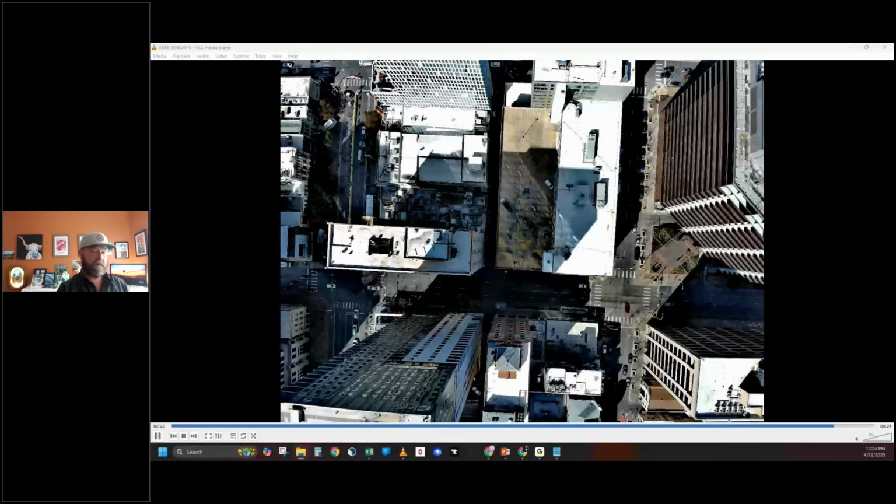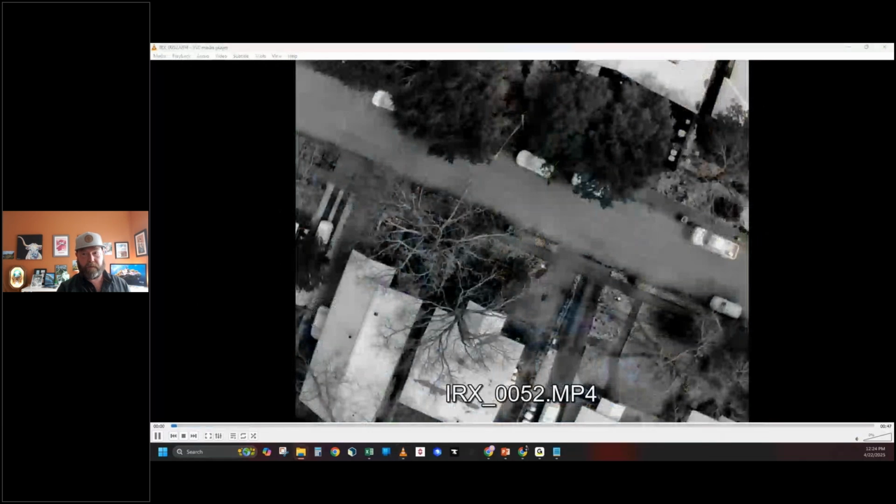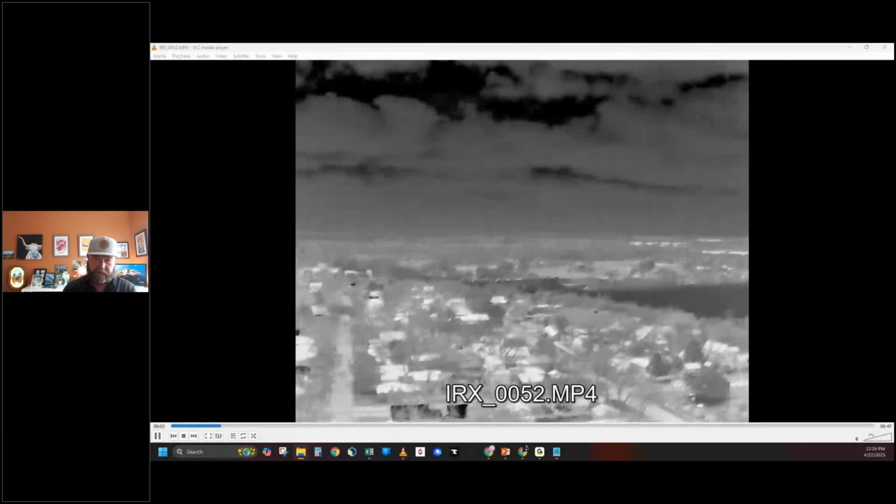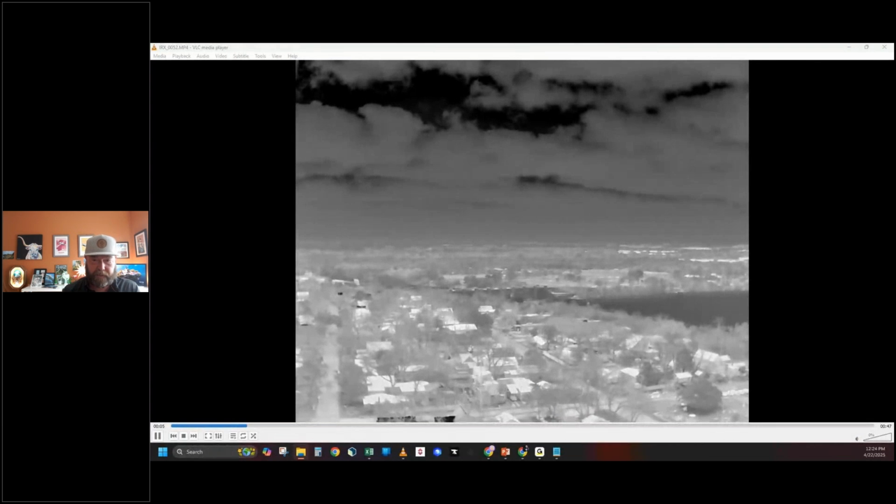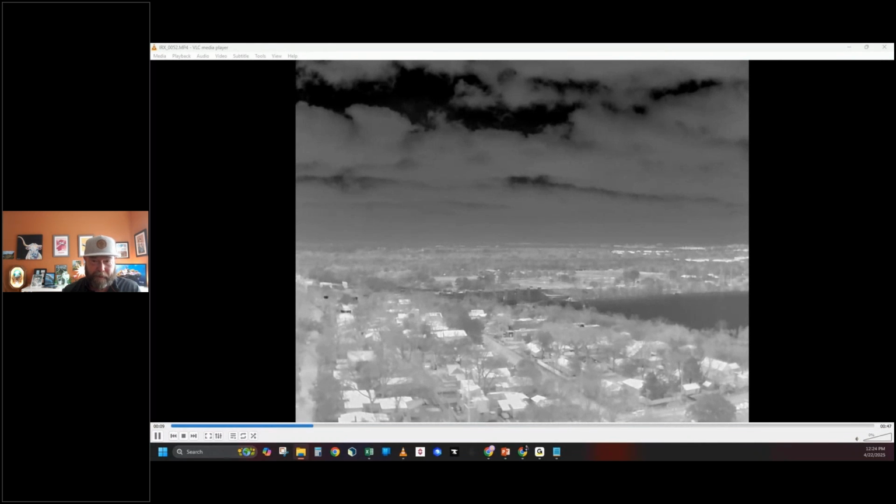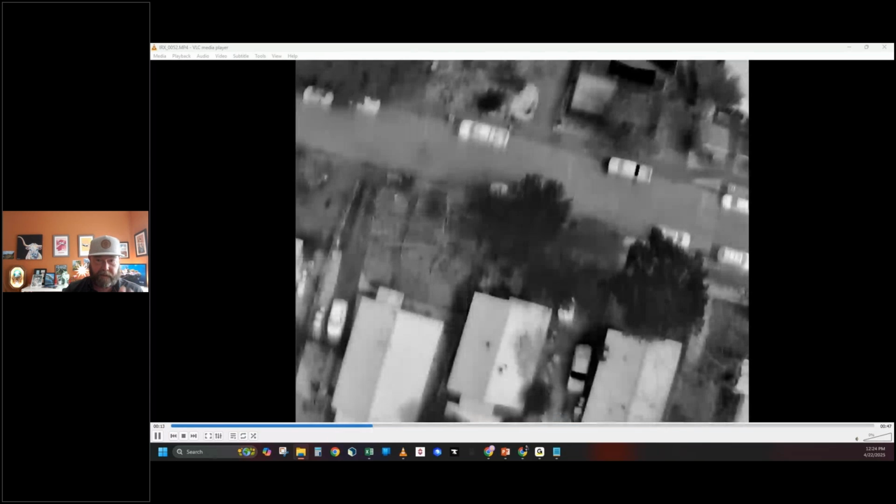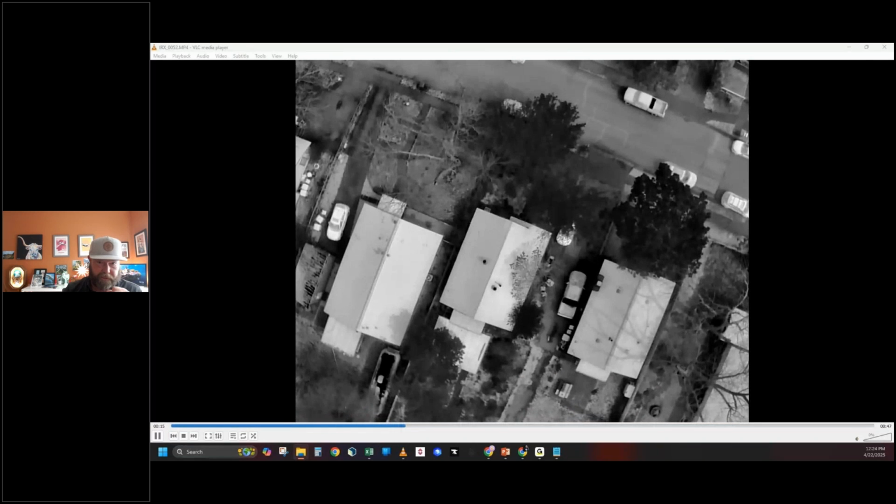And get to some thermal stuff here. So this is a mapping mission. And so it might look a little goofy or have some lag because of the internet, but basically what the drone's doing on a thermal mission, you're able to see the forward facing view, and then the gimbal's tilting down, it's pausing, and it's taking a shot and returning back up.